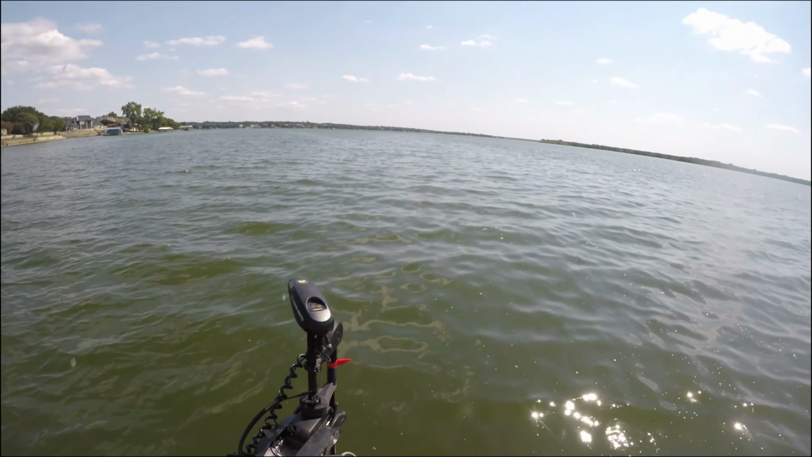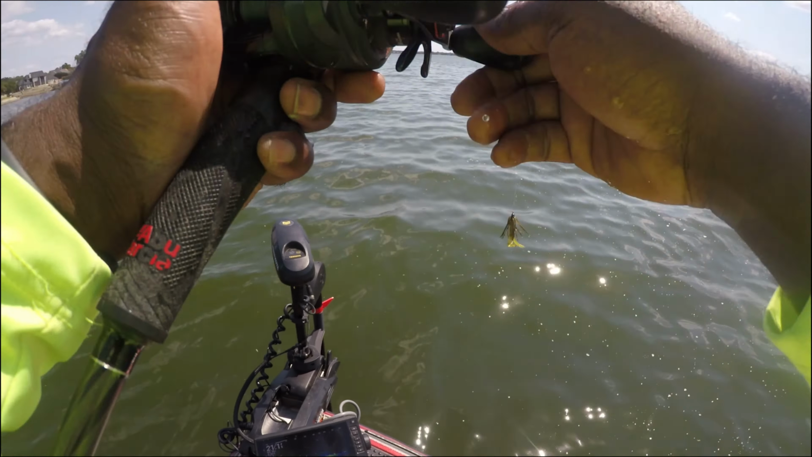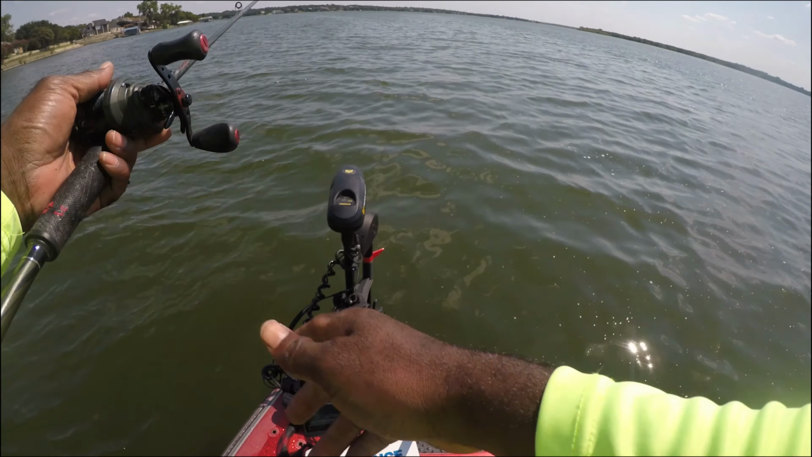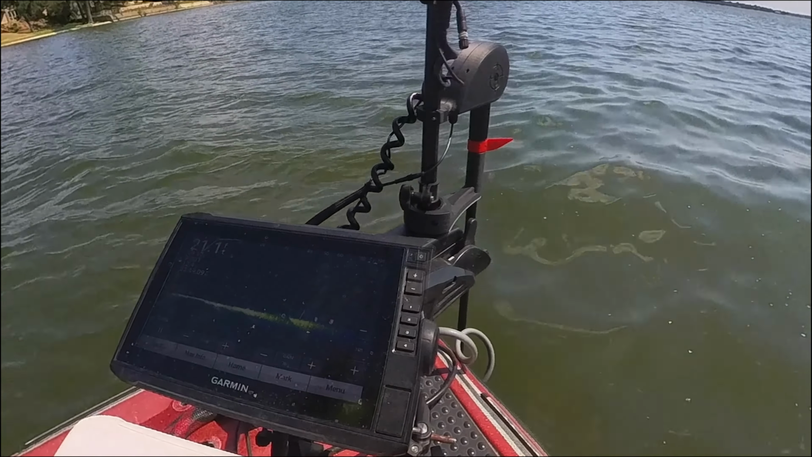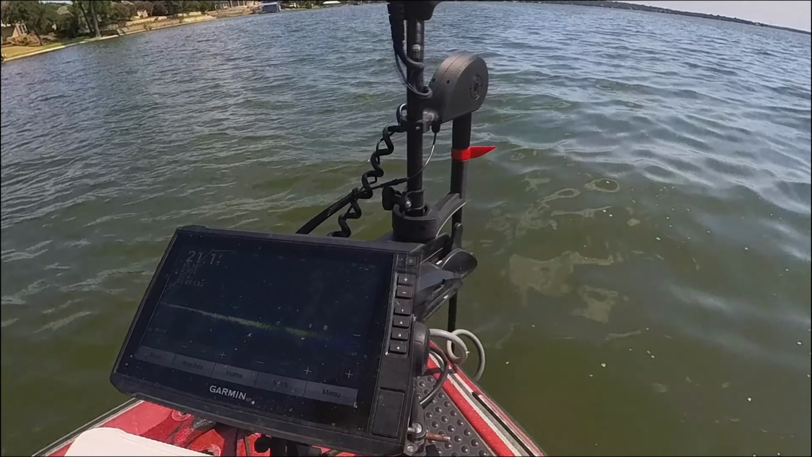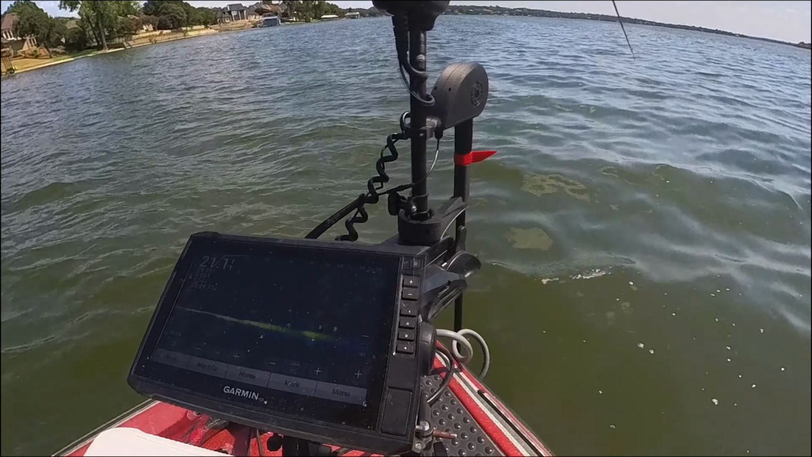Yep. So that's that demonstration. I'll do it one more time for you guys. I point out here. And that should be at about 40 feet where it's going to drop. So there's my bait between 35 and 40 feet. Right there. It's dropping. Let me adjust it a little bit just so you can see it. Boom. Again, I'm pointing that red arrow right at it. That red flag right at it.